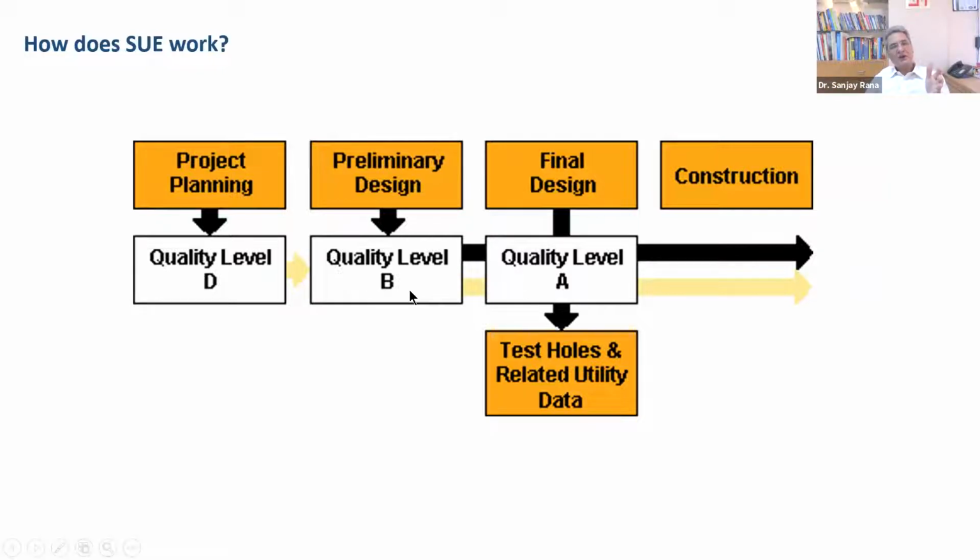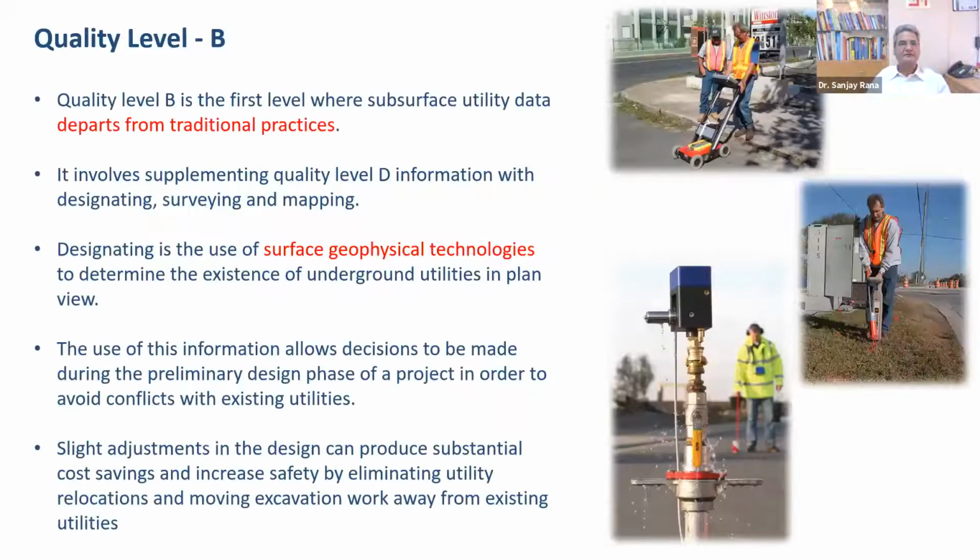Preliminary design, you can go for quality level B. But once it comes to final design and construction, of course, you should go to quality level A and then go towards construction. So this is basically how the SUE flows.